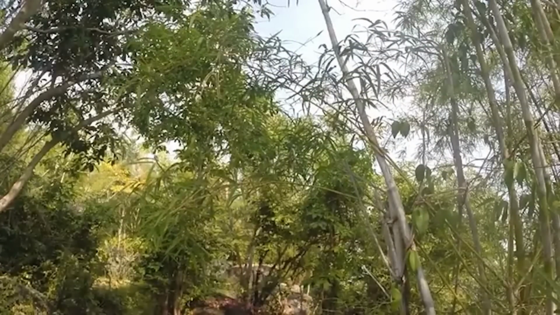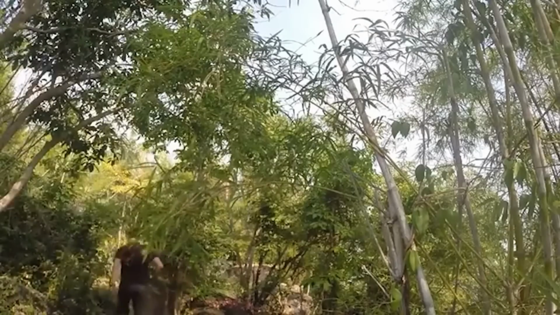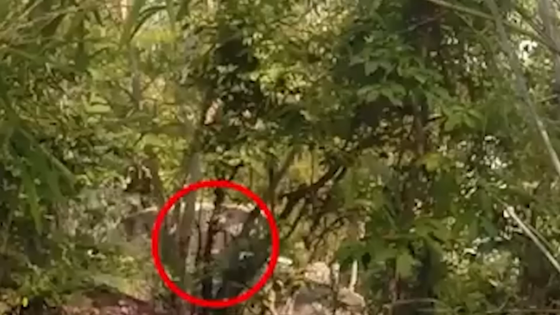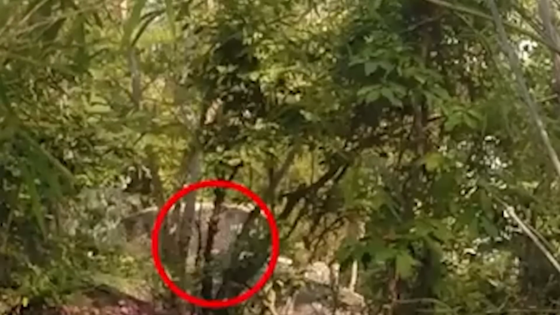What the heck is that? They go to investigate, but can no longer find what they initially spotted. But if we replay the clip in slow motion and zoom into what they saw, we can find a bizarre sight. Some sort of a creature with long arms and really sharp and long fingers, looking like some dangerous claws.